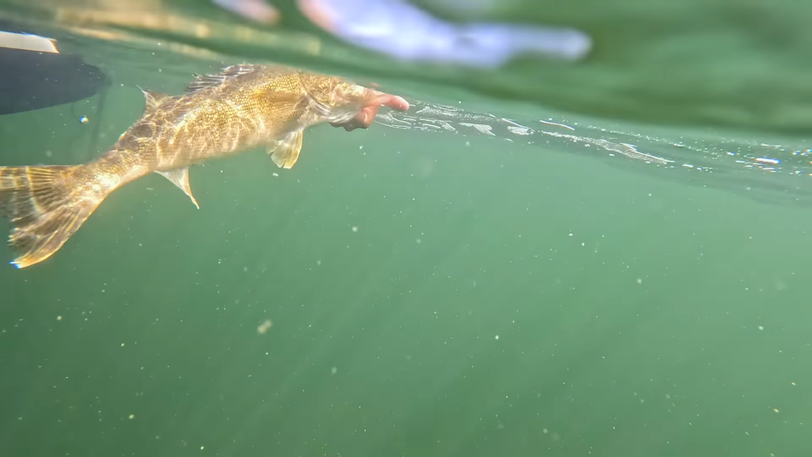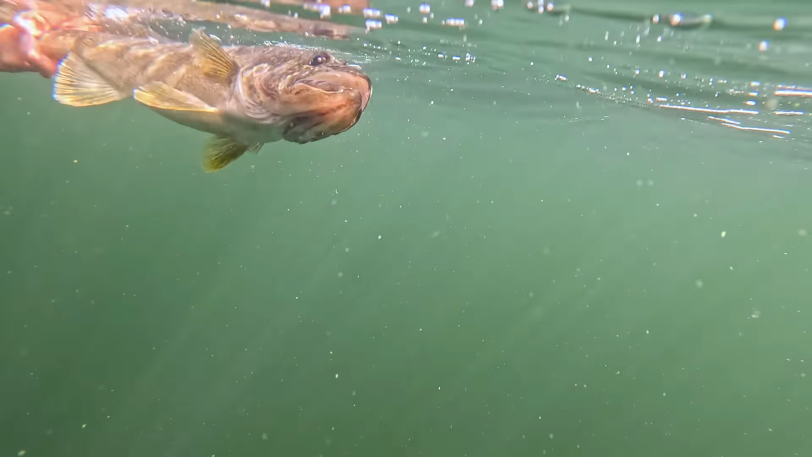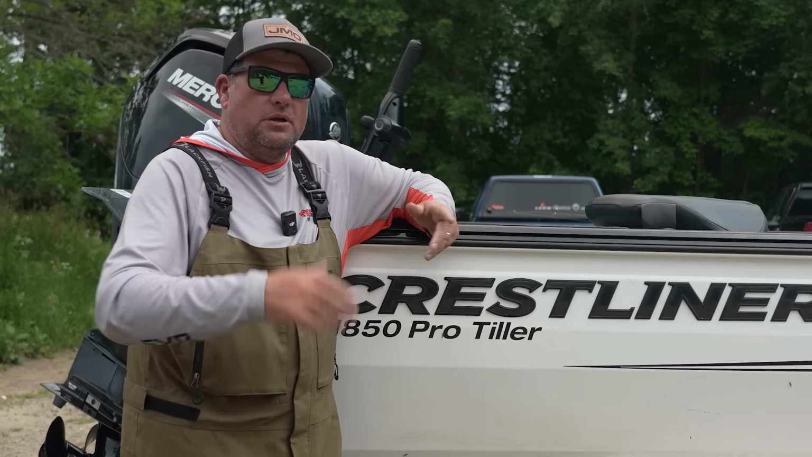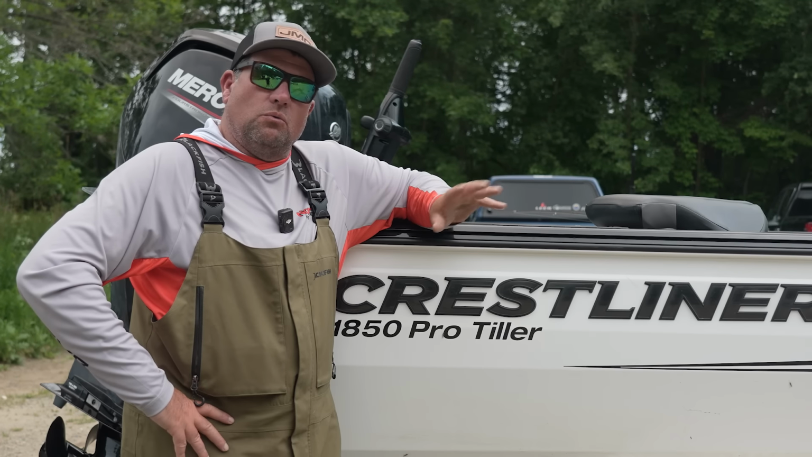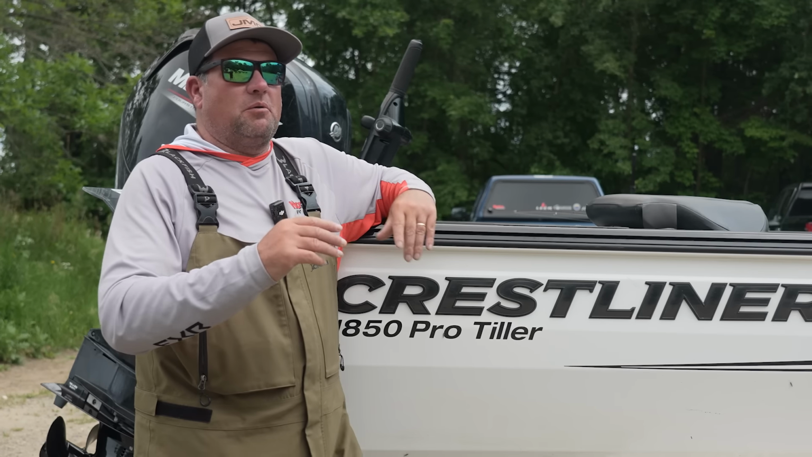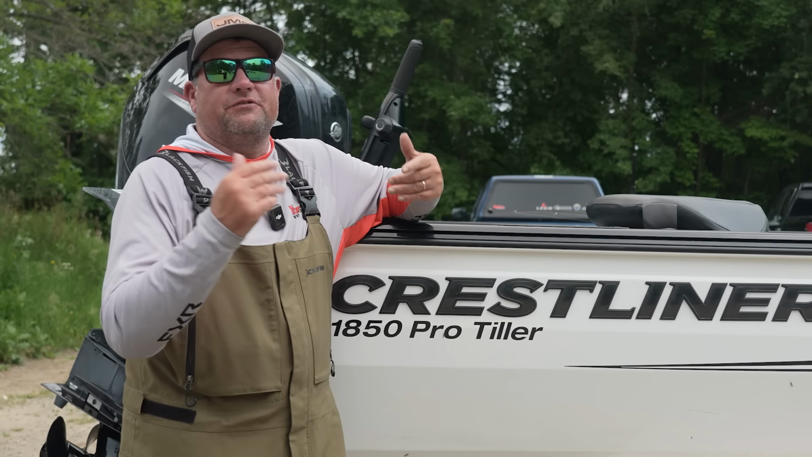When it comes to using jigs early in the year, like around the opener, maybe the first part of May into June, especially with cooler or cold water, I'm a big fan of using mono with jigs. I feel like there's a little bit of stretch there, so by the time the fish feels you, you feel the fish has it.